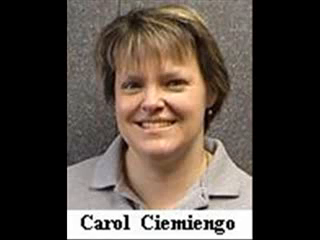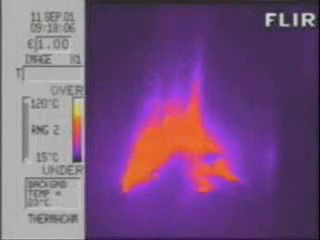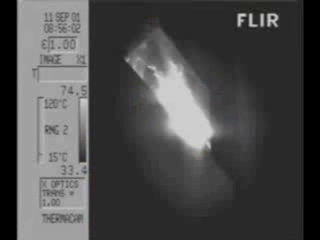This is Carol Ciemiengo. On September 11th, 2001, she was near the World Trade Center working for Jersey Infrared Consultants and happened to have a FLIR infrared camera which she used to take these two pictures of the World Trade Centers before they collapsed. The first picture doesn't show much because the temperature scale on the camera was set too low. This thermogram was taken 10 minutes after American Airlines Flight 11 slammed into the North Tower.